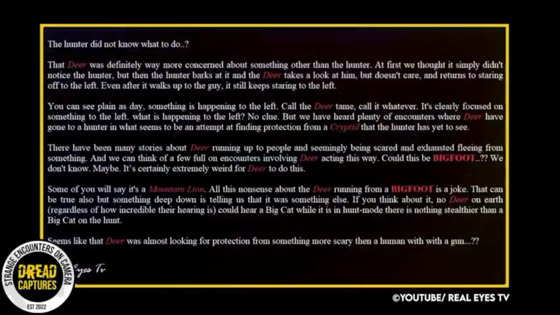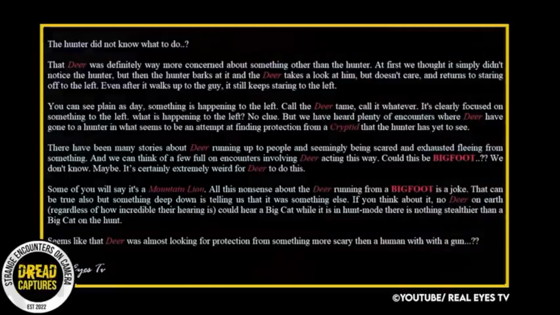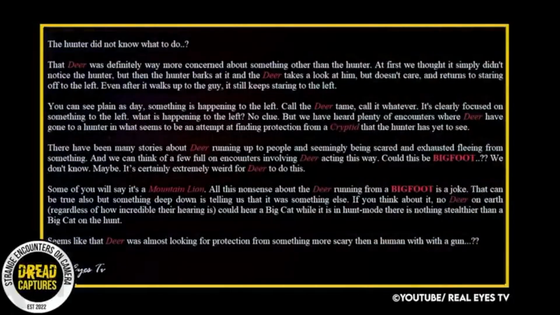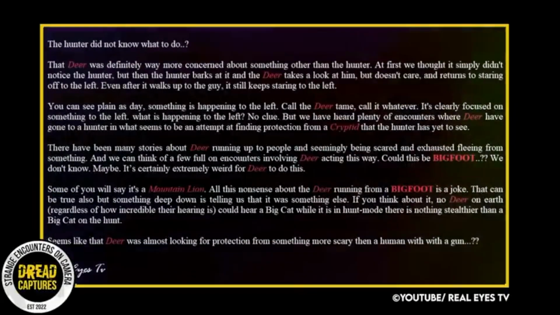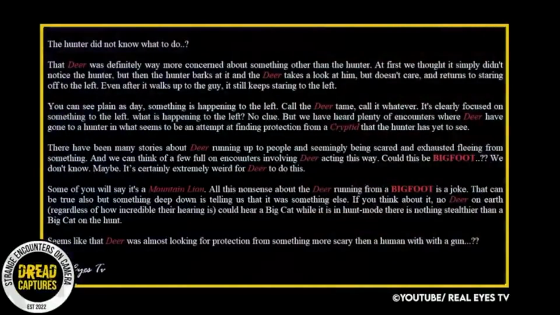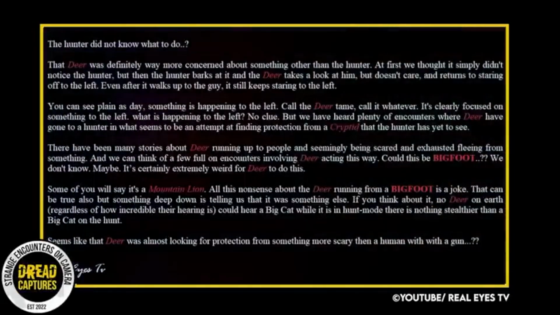Call the deer tame, call it whatever. It's clearly focused on something to the left. What is happening to the left? No clue. But we have heard plenty of encounters where deer have gone to a hunter in what seems to be an attempt at finding protection from a cryptid that the hunter has yet to see. There have been many stories about deer running up to people and seemingly being scared and exhausted, fleeing from something.